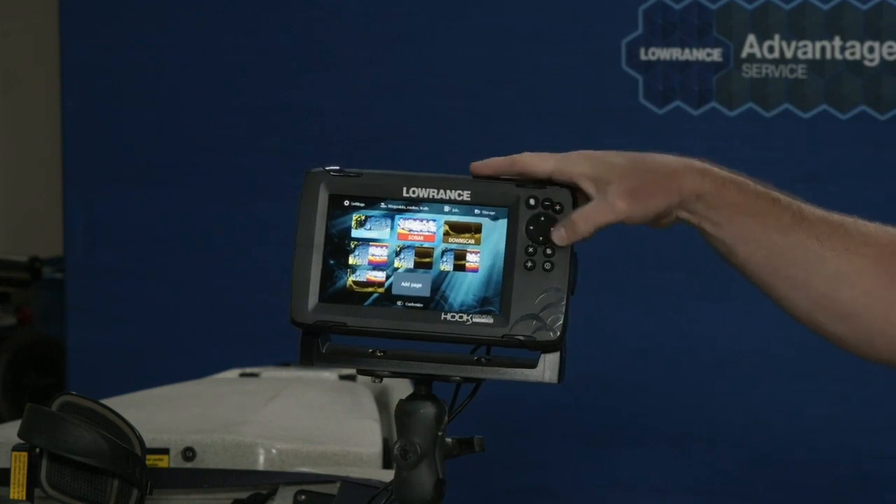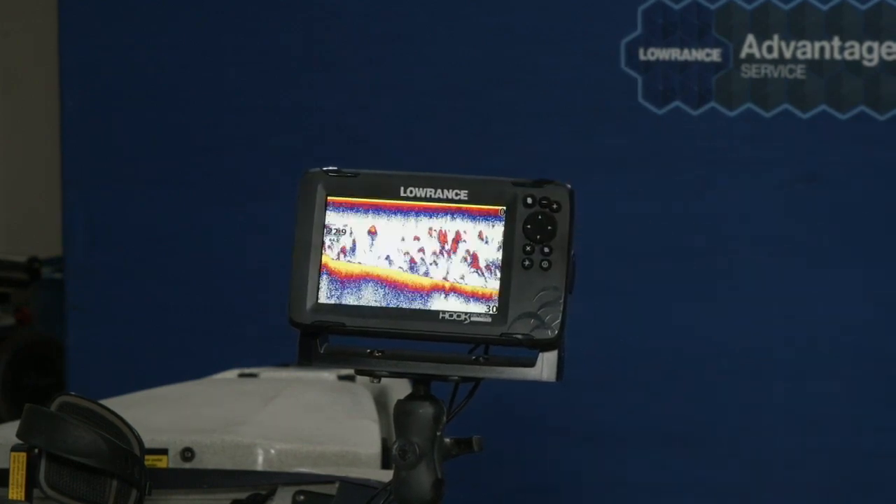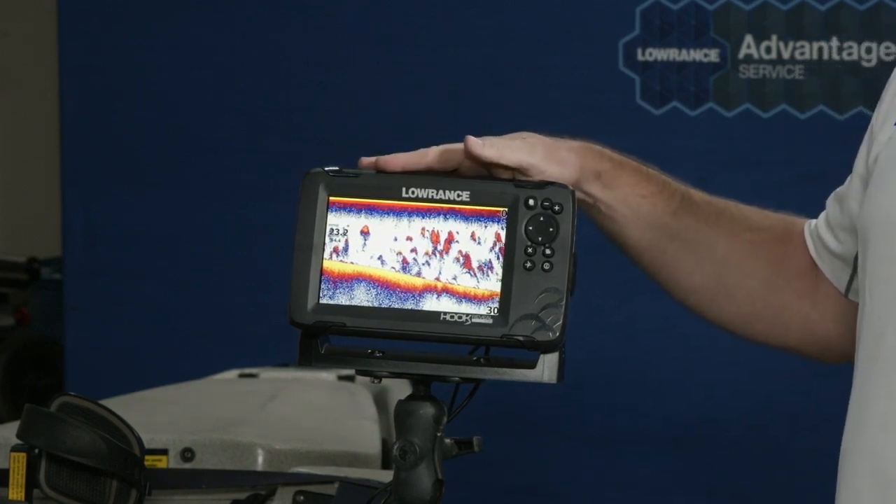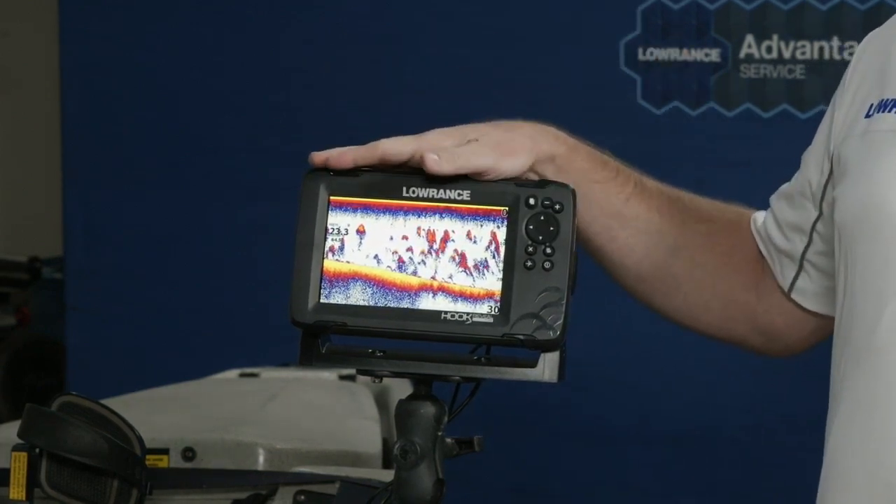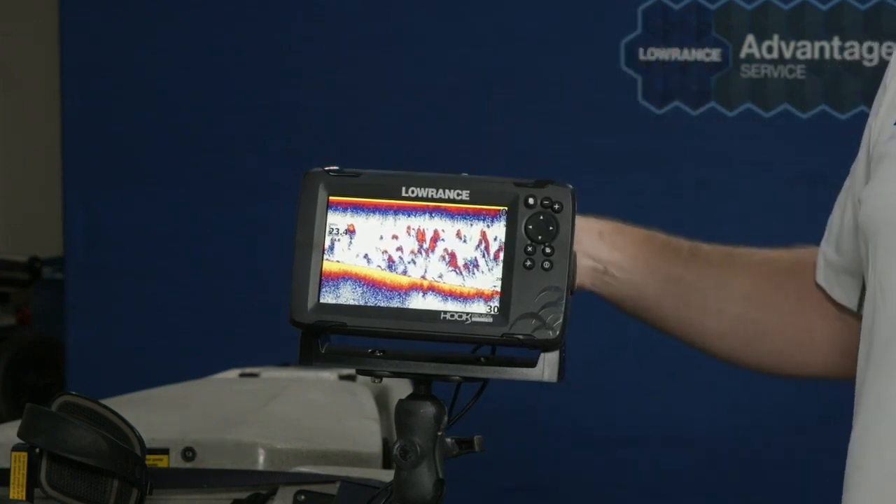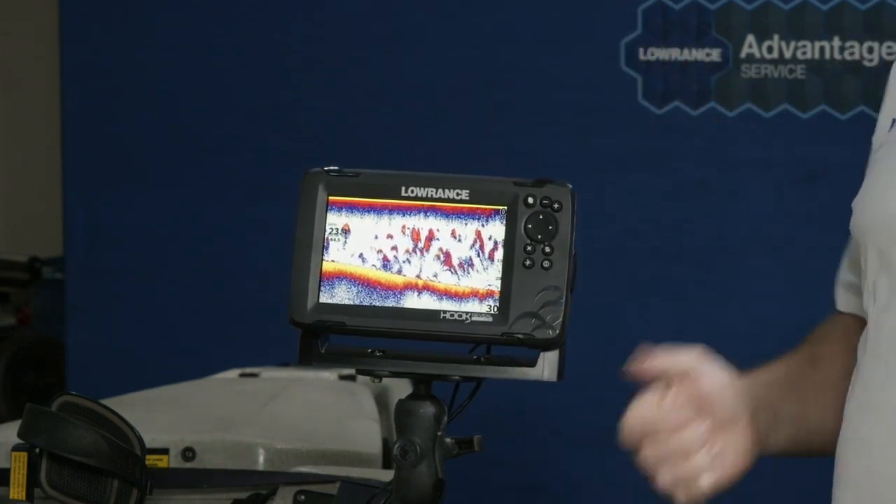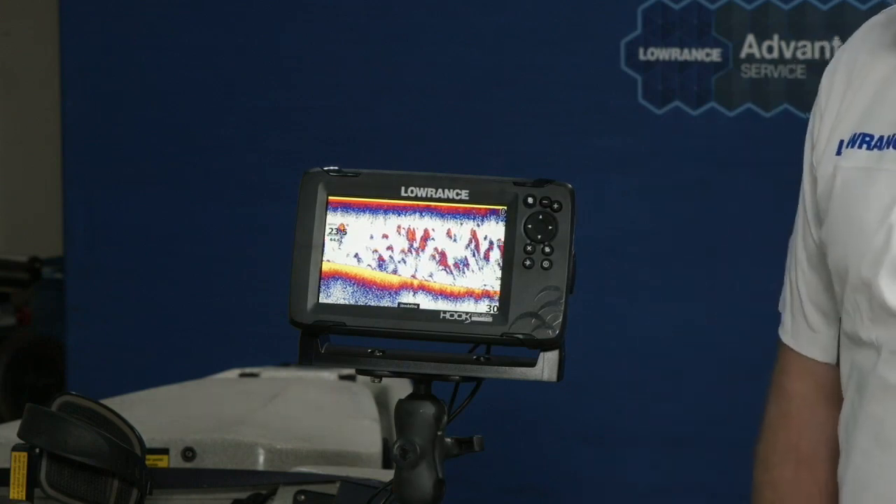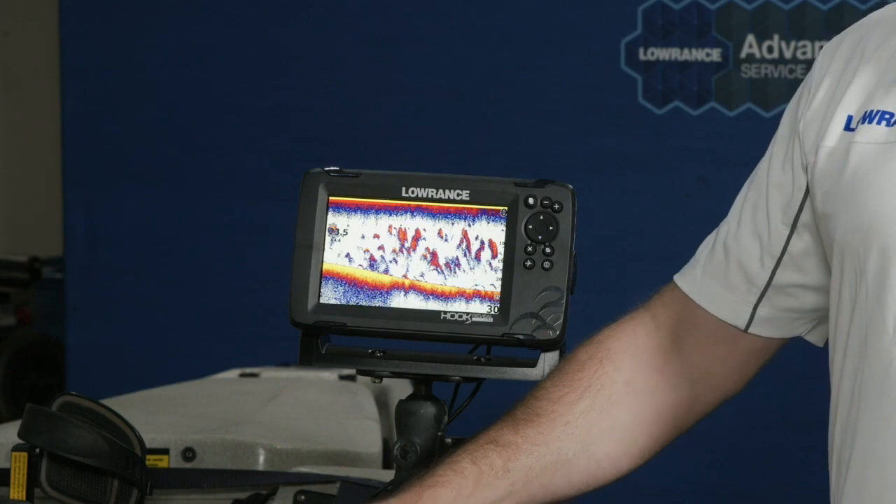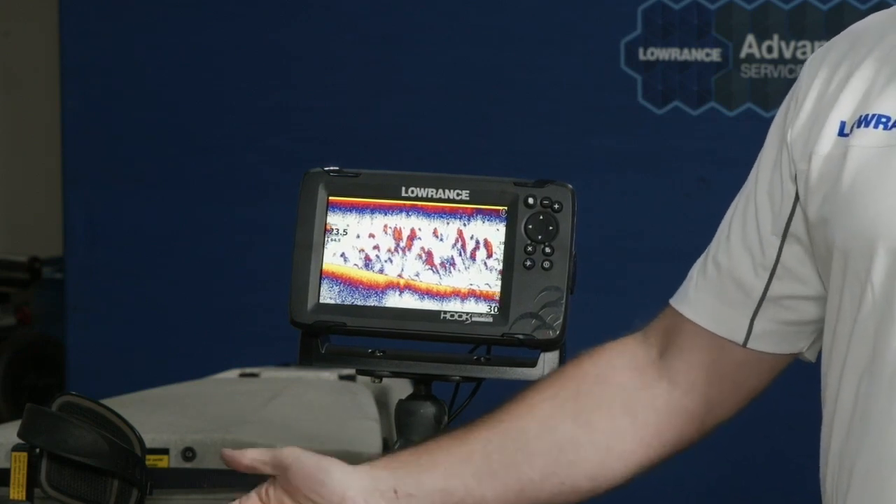So another thing that people always ask me, and one thing that we really tried very hard with the Hook family and the Hook Reveal product, is to make it super easy to operate. Again, we have that intuitive home screen. It's all graphically based, makes it easy to navigate. But a question I get all the time is, how best do I tune my sonar? And I've been with Lowrance for 10 years now. I was 12 years before working for Lowrance and actually selling and installing fish finders.